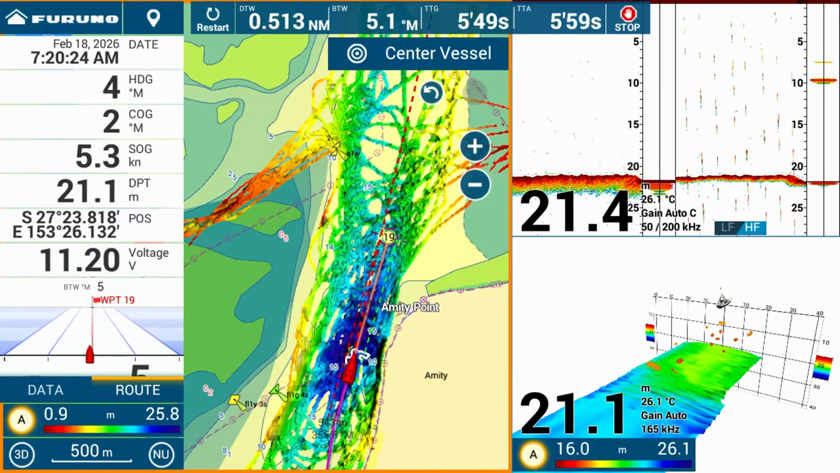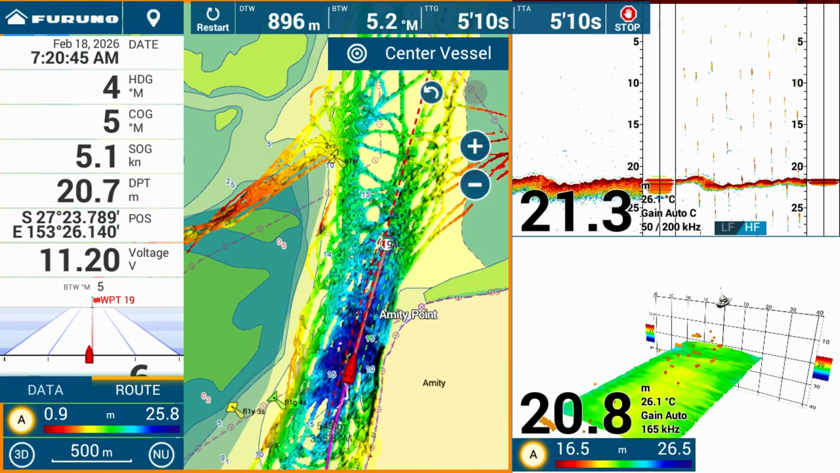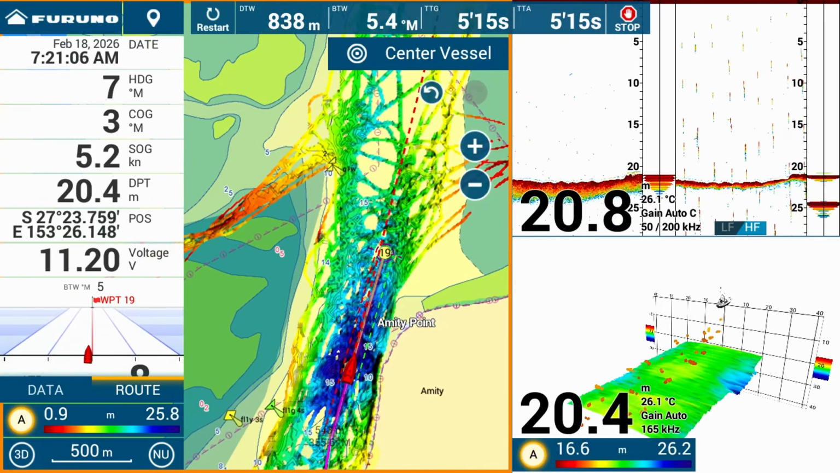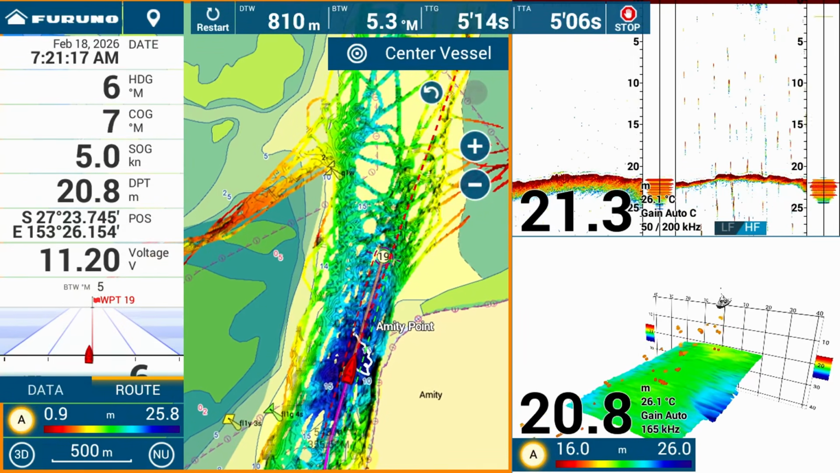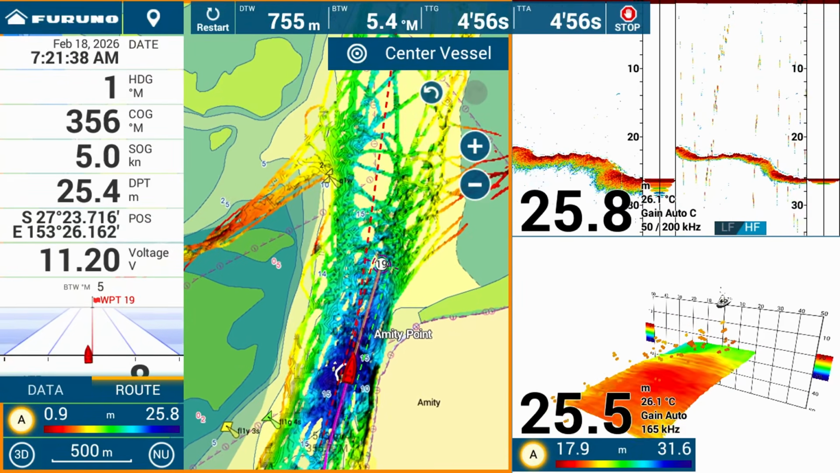Now, you can't blame them for that. There's been a lot of very good fish taken by shore-based anglers along this area. Once again, you can see structure on the 2D sounder, but it's on the 3D screen that you get the best sense of what is down there.